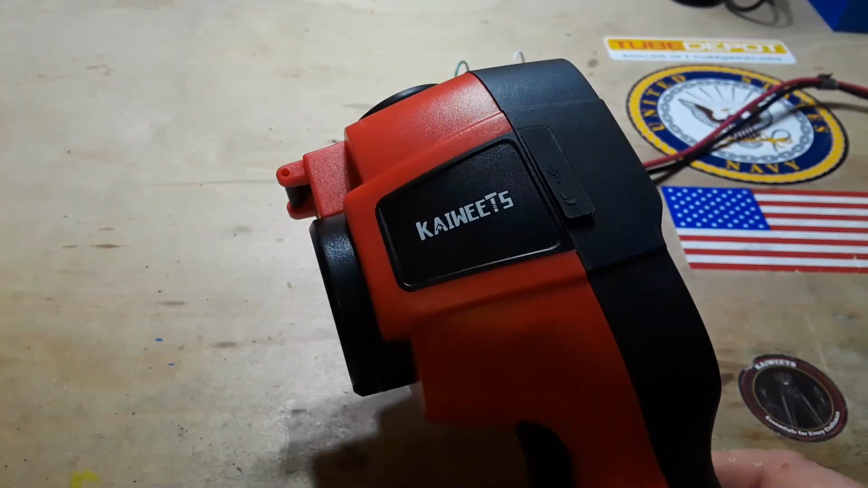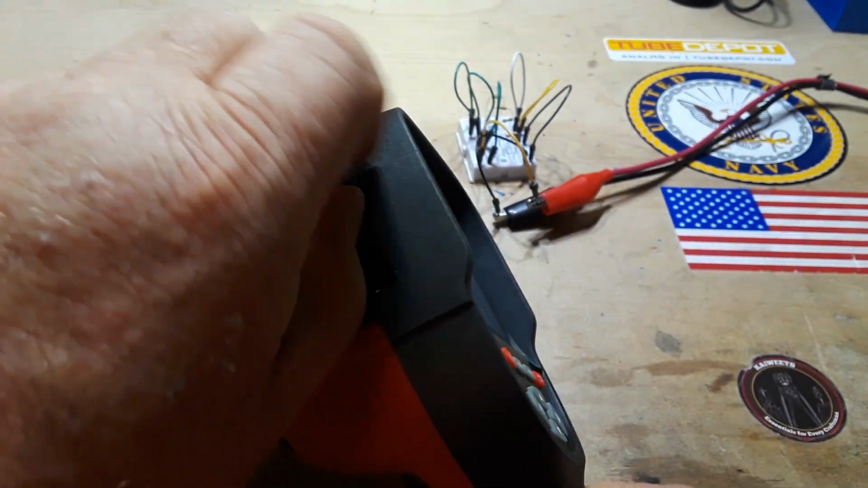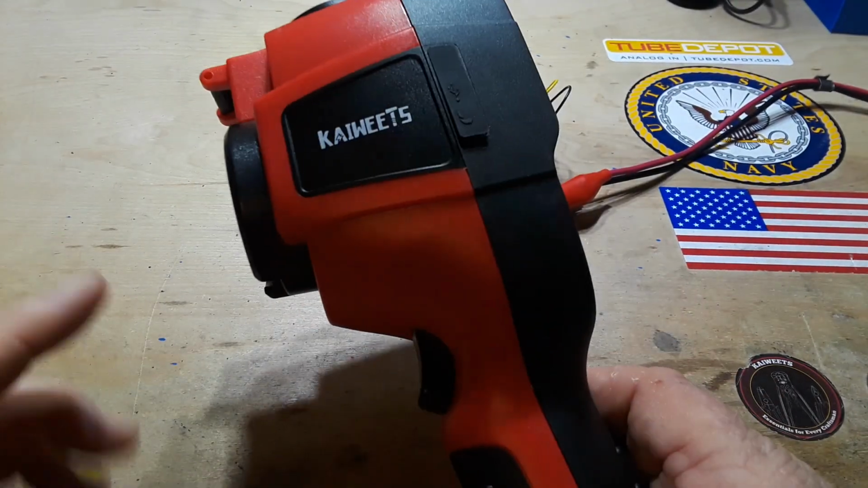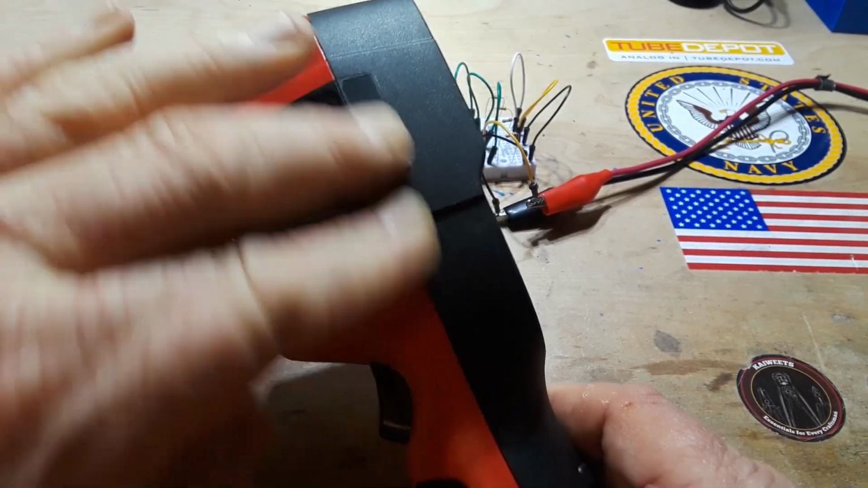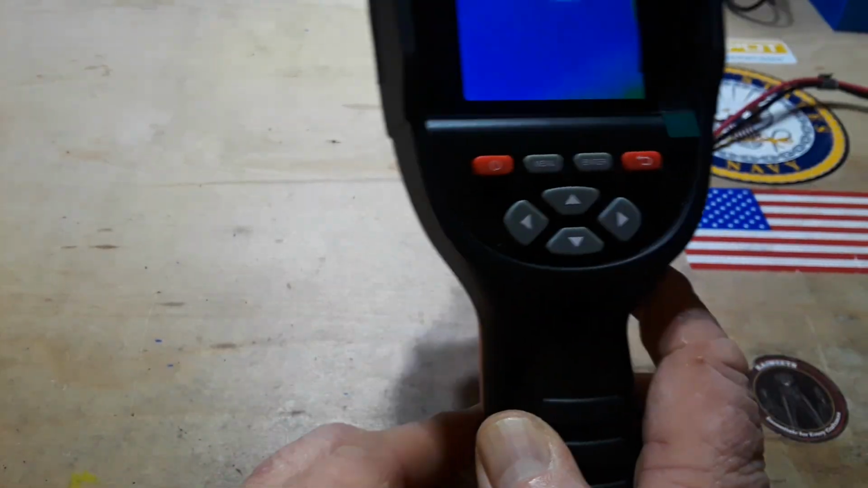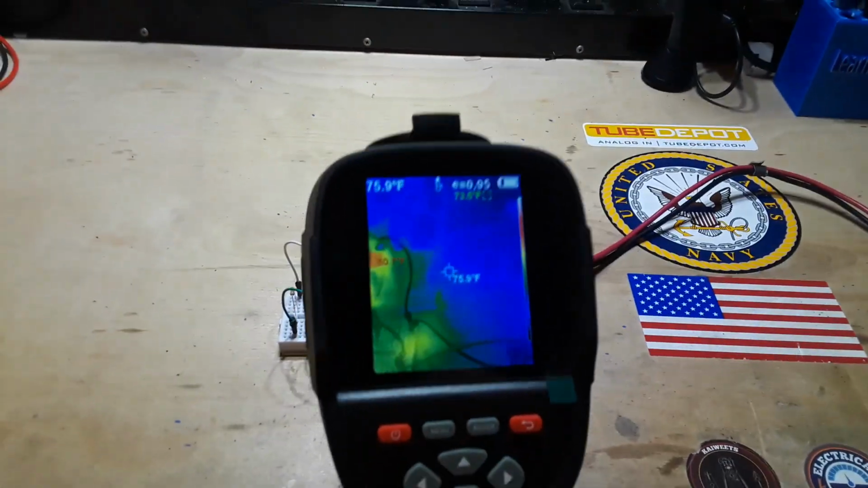electronics. So if we take a look at it here, on the left side we have a USB port for charging the internal battery that's located here in the handle, and also for communication with the computer. There we go. We have our infrared lens in there and a visual light lens here. Now, as we were looking at this up here so you can see.